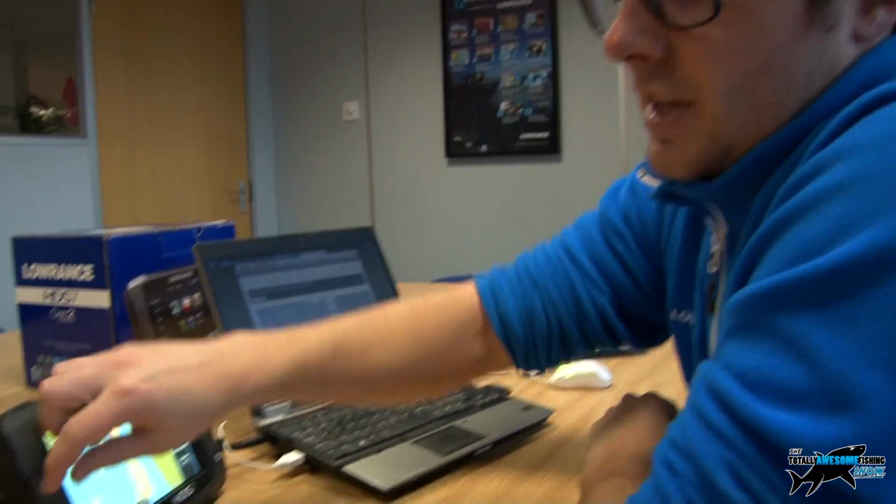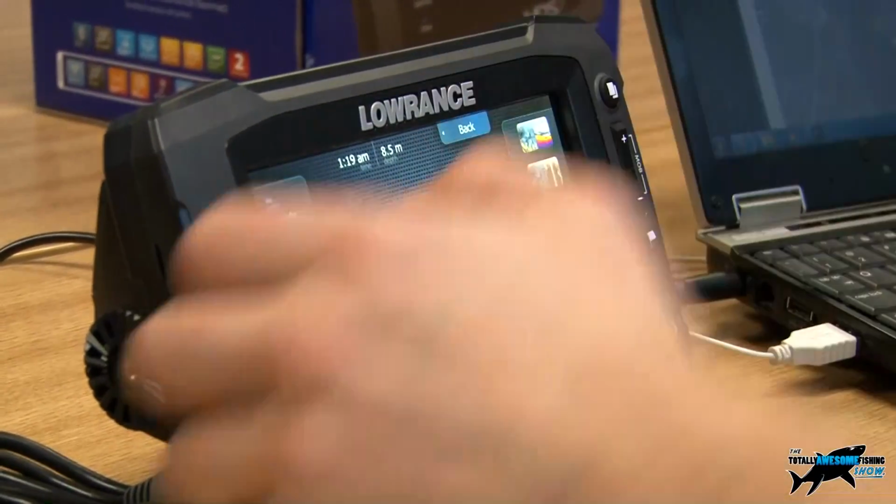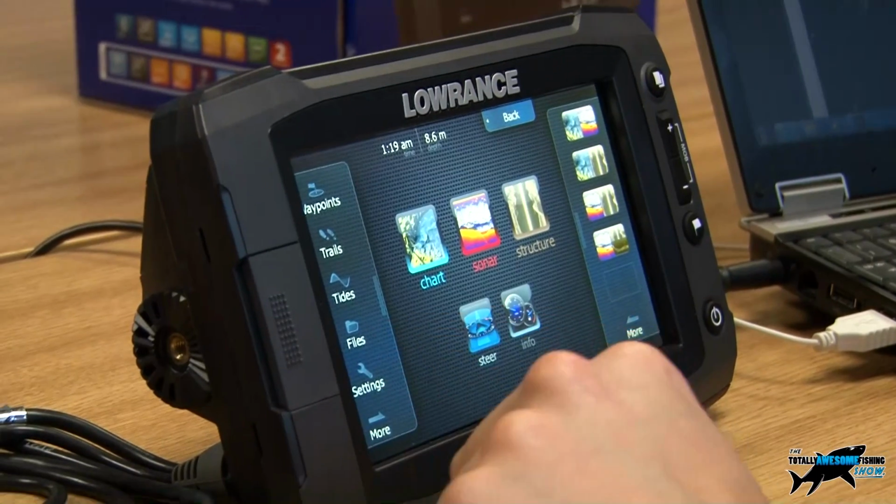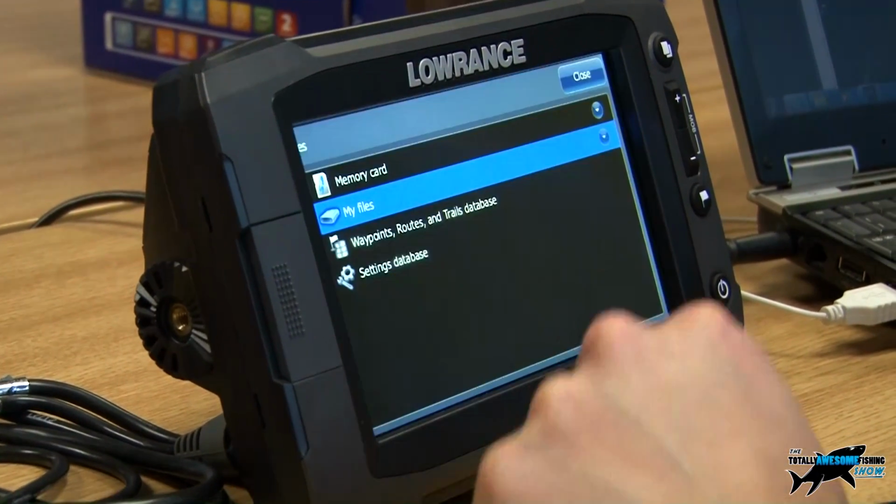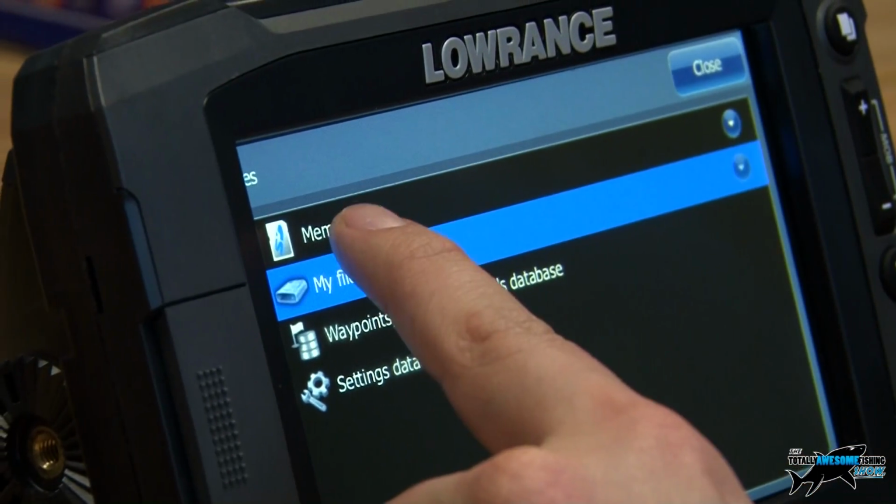So Craig, I've made the change from my HDS5 to the HDS7 touchscreen, but there's about 4 years worth of secret big fish and fishing marks on my old unit. How am I going to be able to get all those marks across to the new unit? Okay, so with the units you have obviously your SD card slot, so you'll have your SD card in there, and a lot of the units will have, like your HDS5 will have a files option on there, and within that files option you'll have all your saved waypoints and things like that. It will show the memory card.